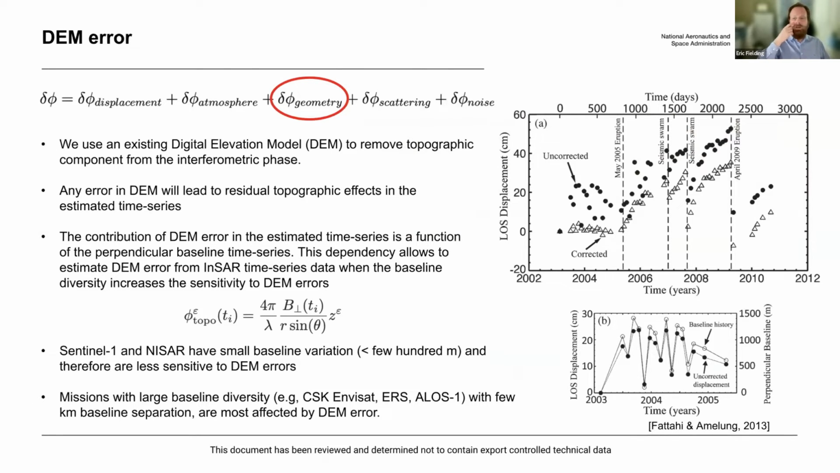The geometry is something that used to be a problem for data sets where the baselines were long. This is less of a problem with NISAR. So in most cases with Sentinel-1 data and what we expect for NISAR, the long baselines are not going to be present.